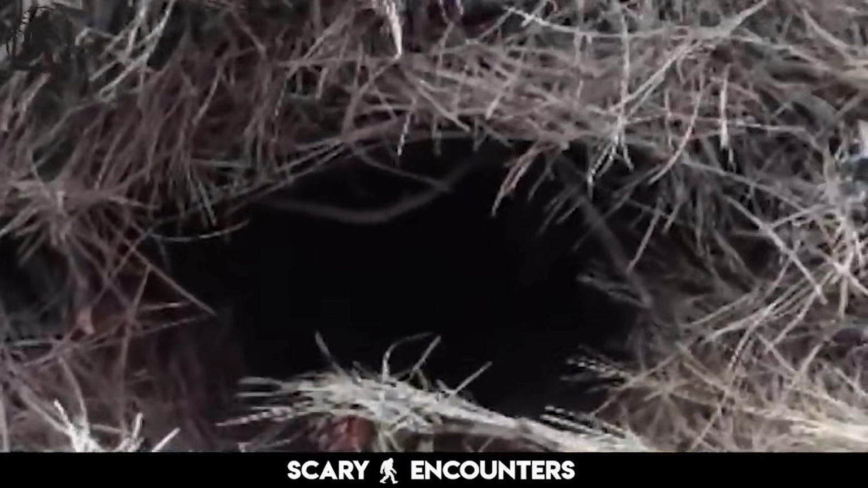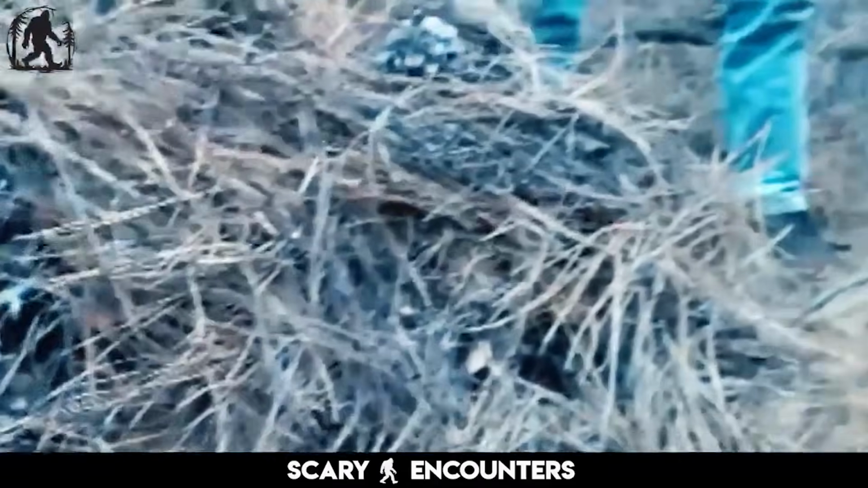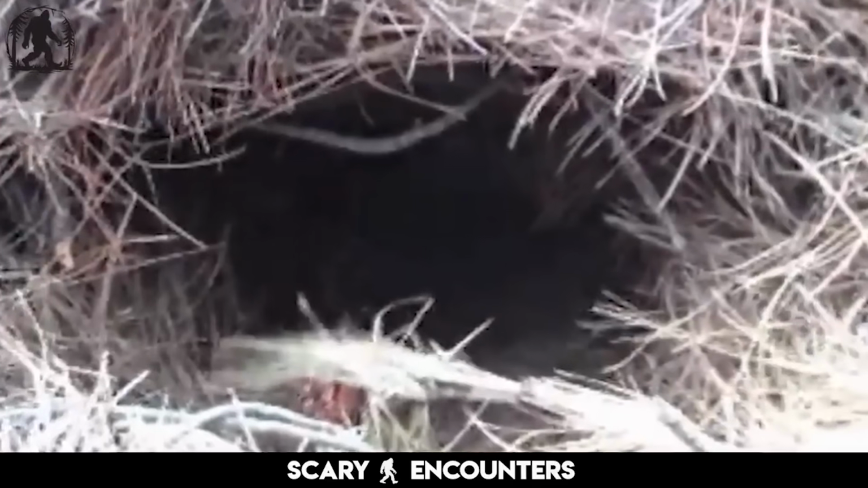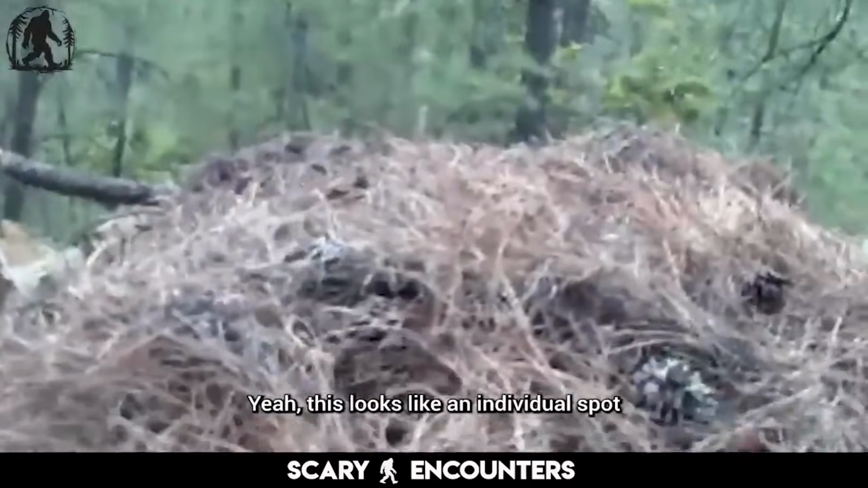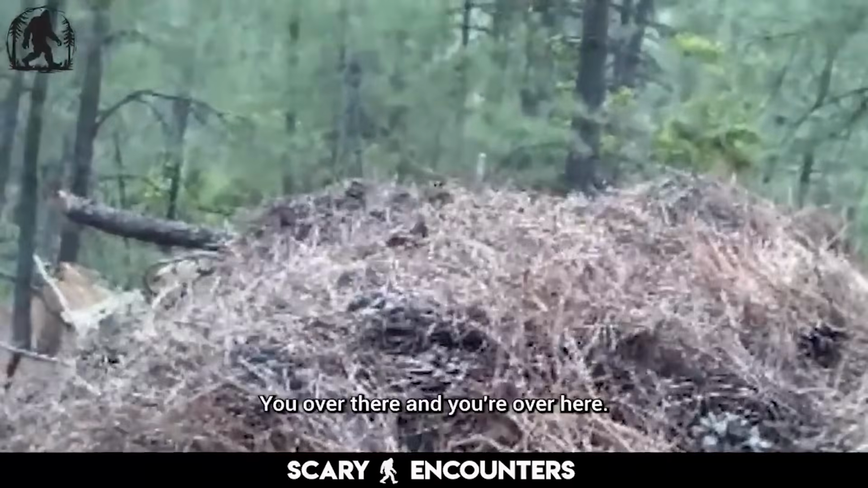It has a concealed entrance, branches pulled over to form a cover, making it blend seamlessly into the environment. It's almost as if it was designed to be hidden. That was an individual spot over there. Yeah. And this looks like an individual spot over here. Maybe they have different, like, lookouts or something? Okay, you over there and you over here.